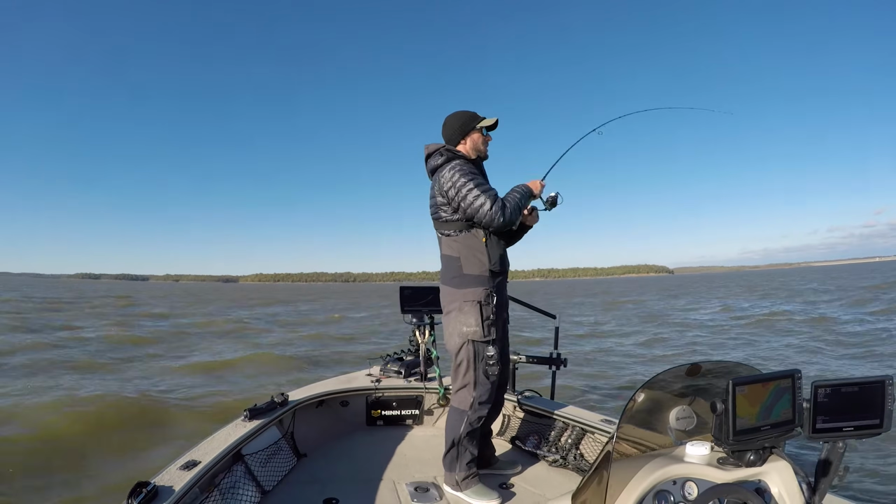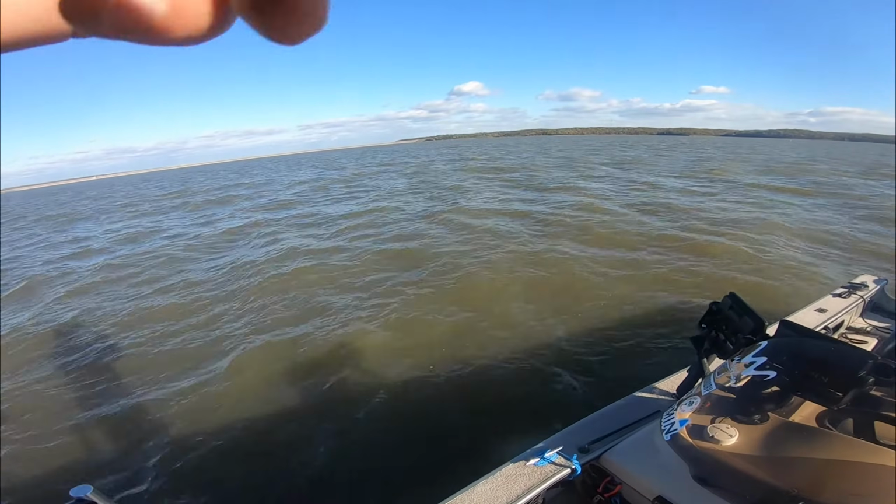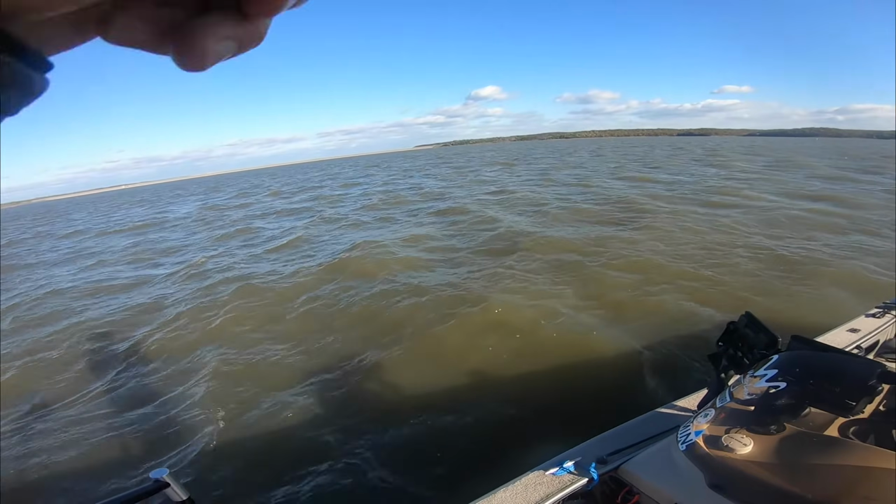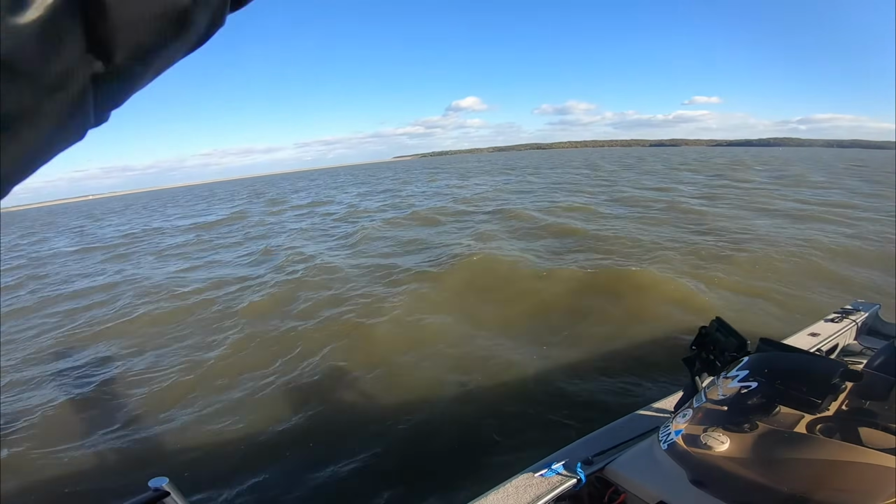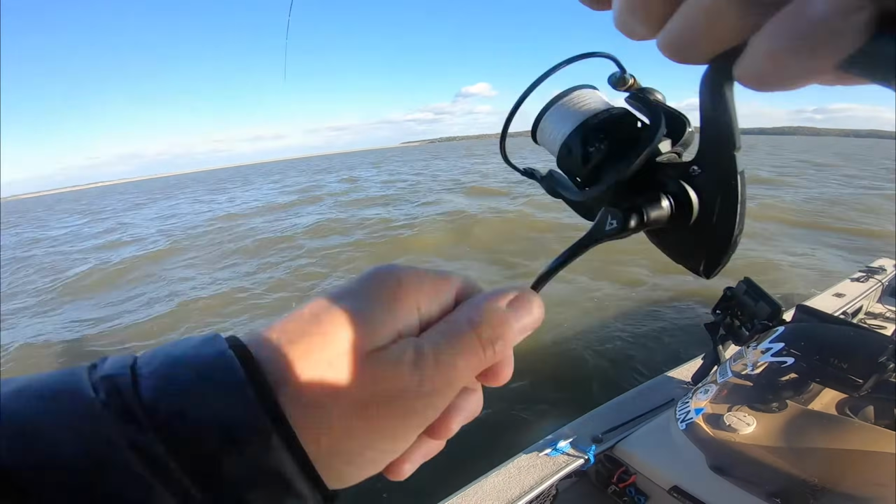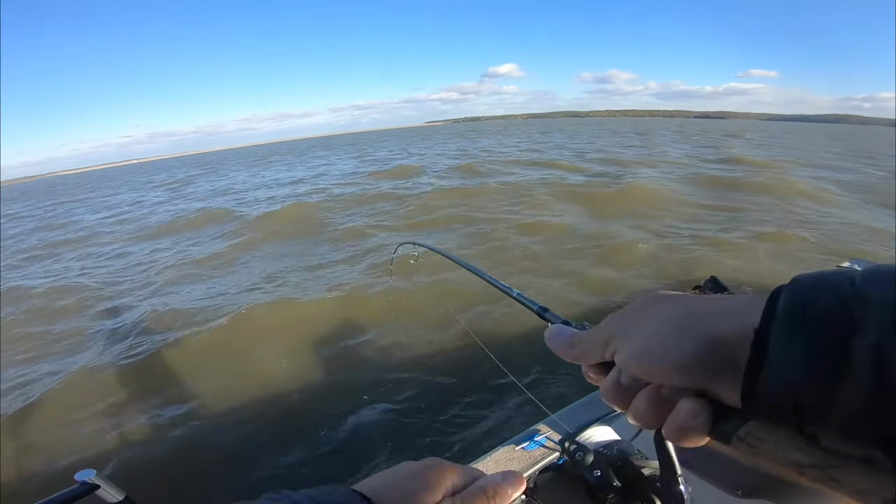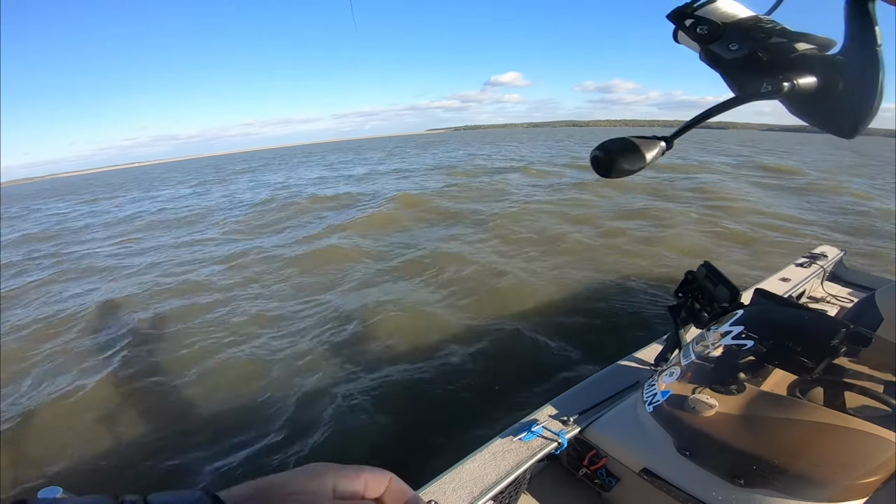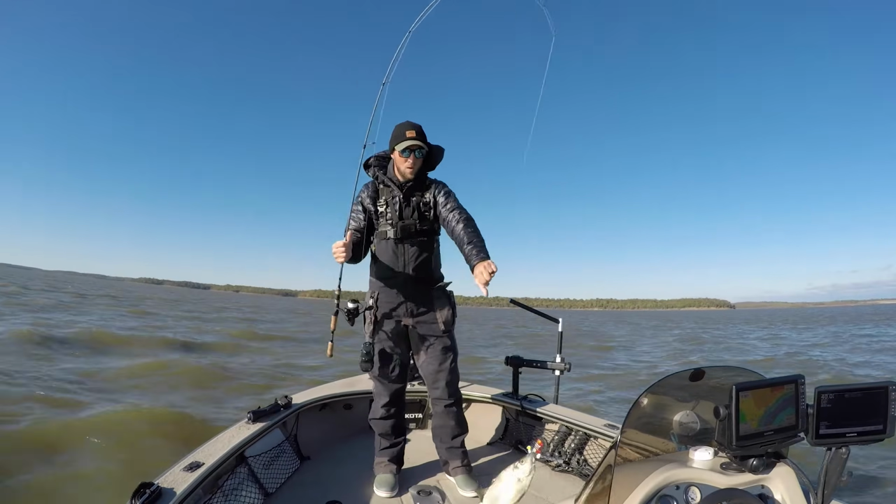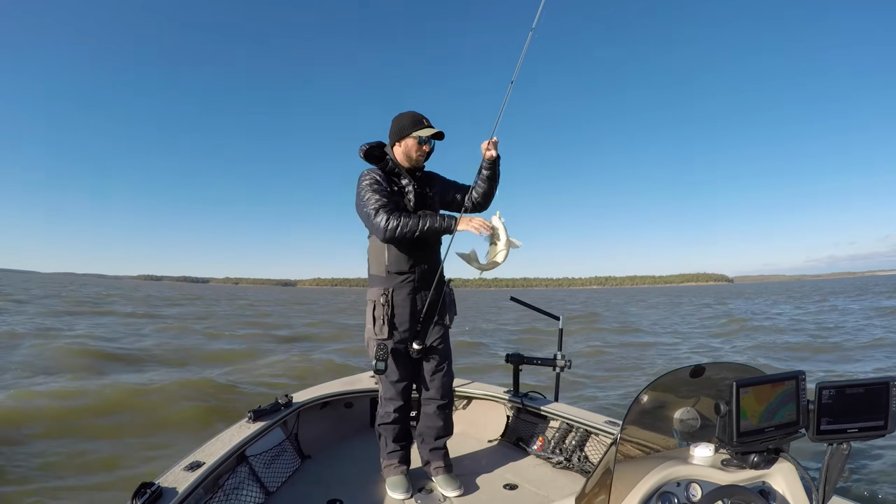Got it. Just tried a little different technique, kind of stroking it instead of a straight retrieve. And he hit it on the fall. Just like he's supposed to. Don't come off. What do we got? Big giant white. Big tubby white bass.